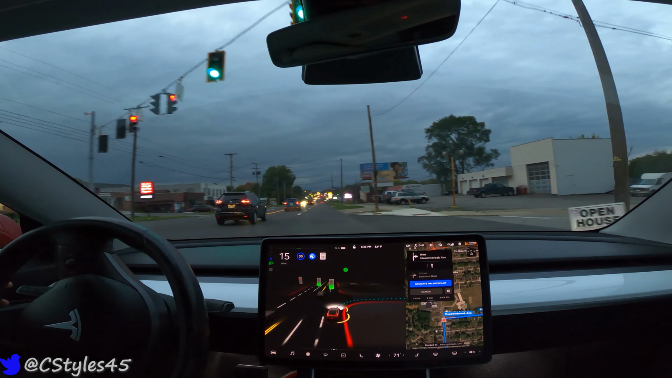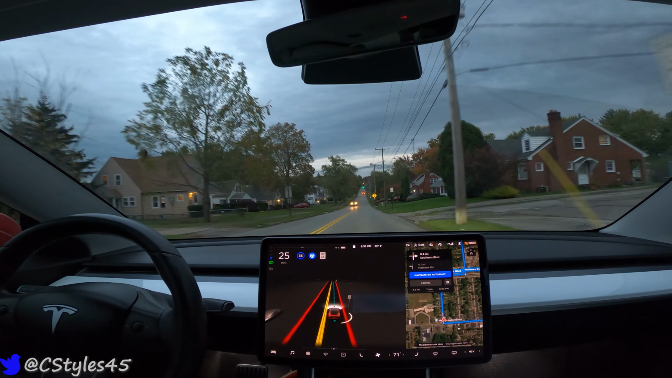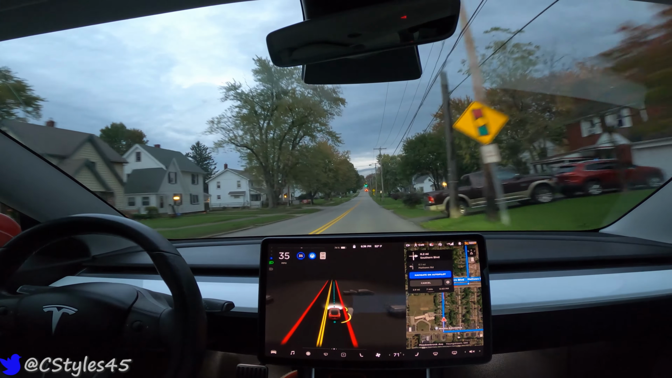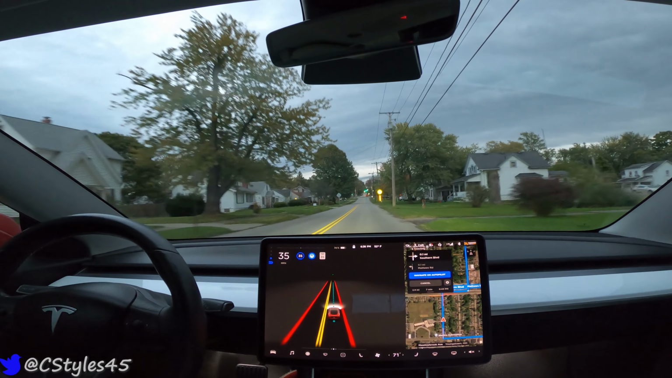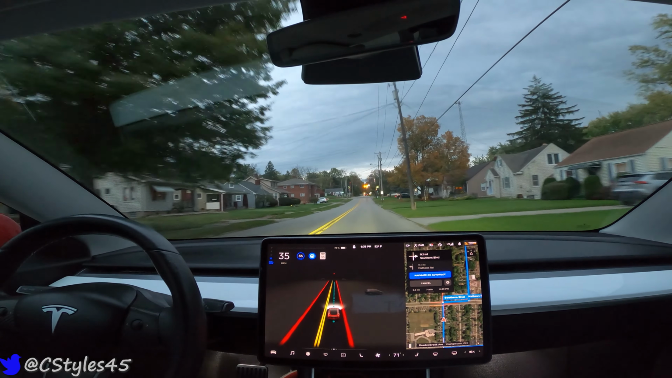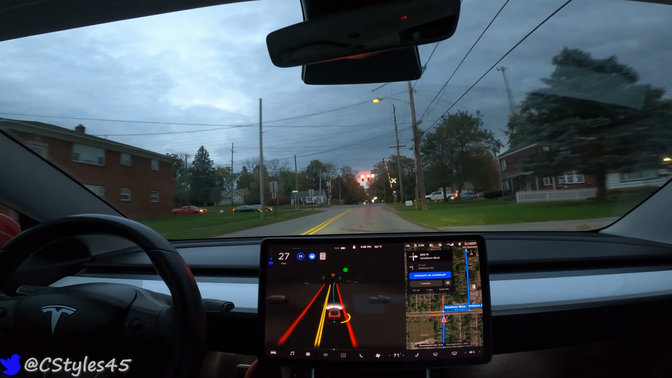So, standard right-hand turn. I don't know if it picked it up in the video, but the car subtly went to the left to make that turn to the right, which is something I've noticed it doing. If it has the room or ability, it'll swing out a little bit to make the turn more manageable, so it's not cutting it close or cutting the wheel too sharp or not sharp enough, and then potentially having an issue with traffic in the other lane.